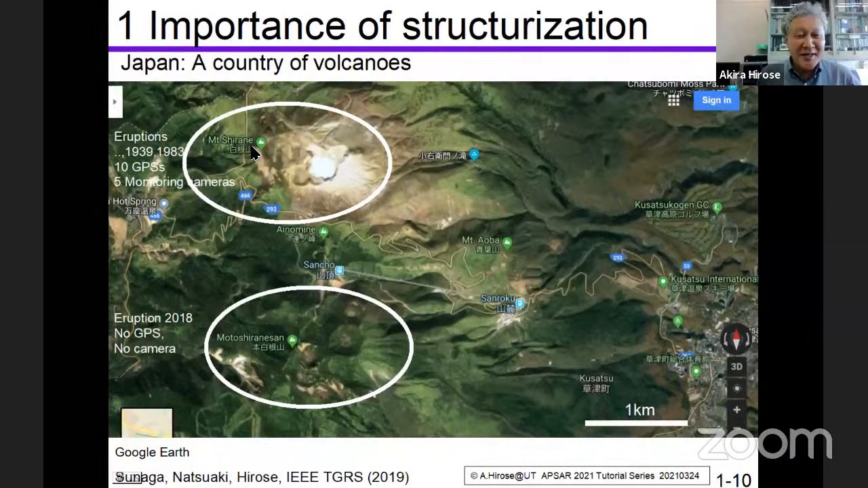This is Shirane-san, Mount Shirane. This is Mount Moto Shirane. The name is very similar in Roman or in Japanese or Chinese characters. The distance of this mountain to this mountain is about 2 kilometers, only 2 kilometers.